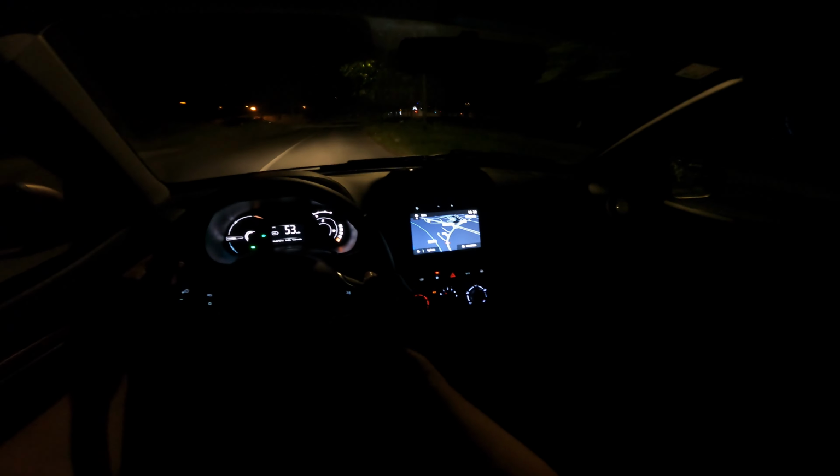So it's just like one big bench, you can fold it down. So like, you know, this car is actually really greatly equipped. You have the digital dash with all the trip computers, you have the navigation, AC, power windows. You know, it's really good, but if they added a few more extra details, it would be actually quite a good deal.